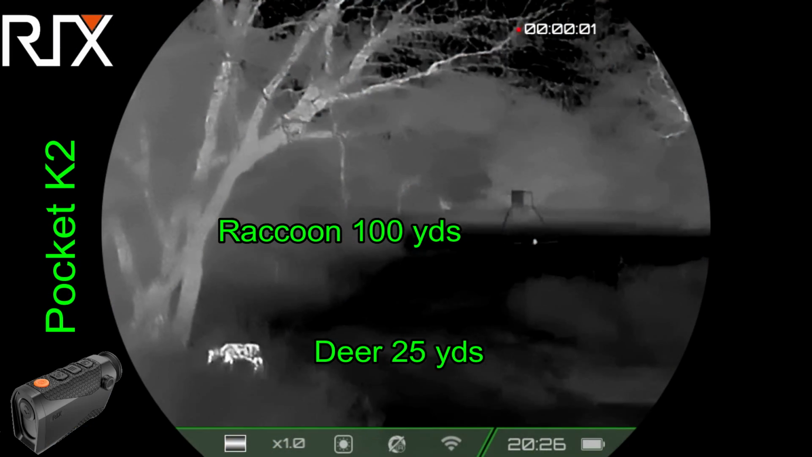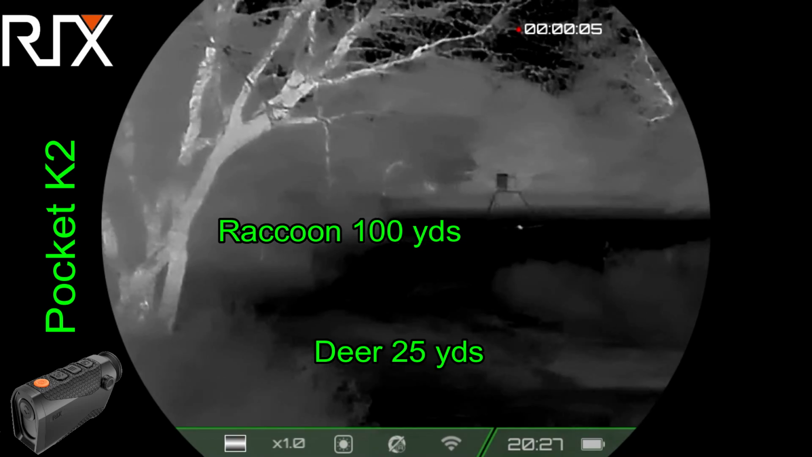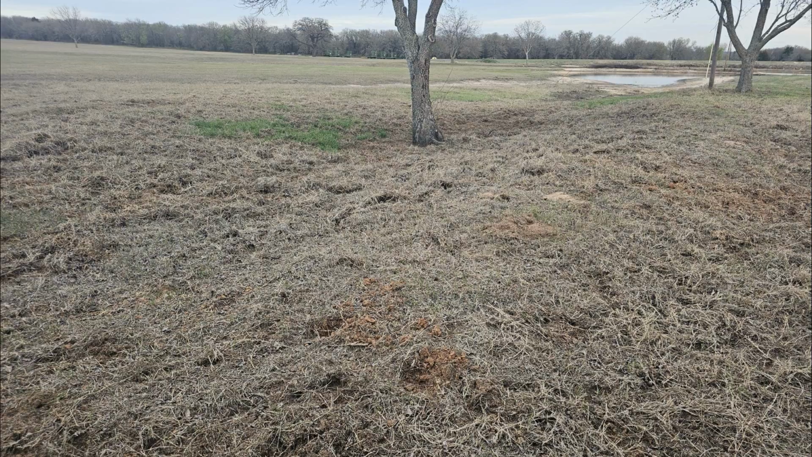I was also able to get video imagery of a deer there at 25 yards, and then raccoons all night long. There's a raccoon at 100 yards. But unfortunately, no hogs showed up. While I was there, however, hogs were in one of my landowner's properties, and that's where I am this evening, looking at some of the damage done.